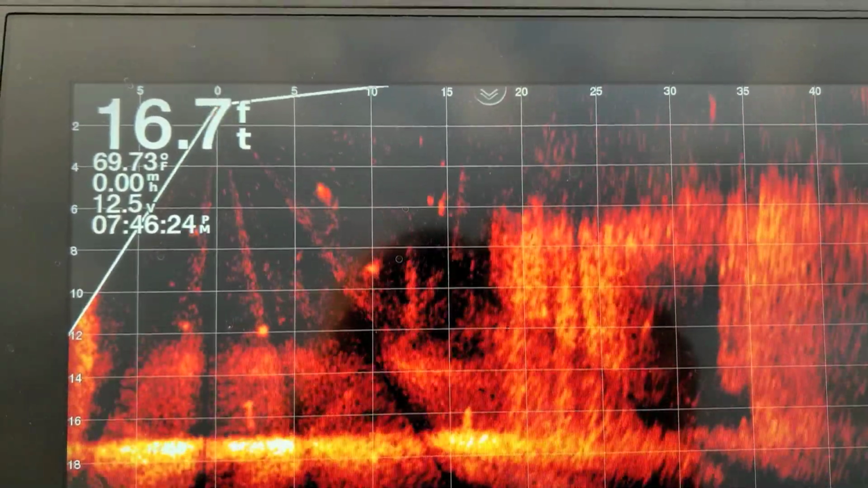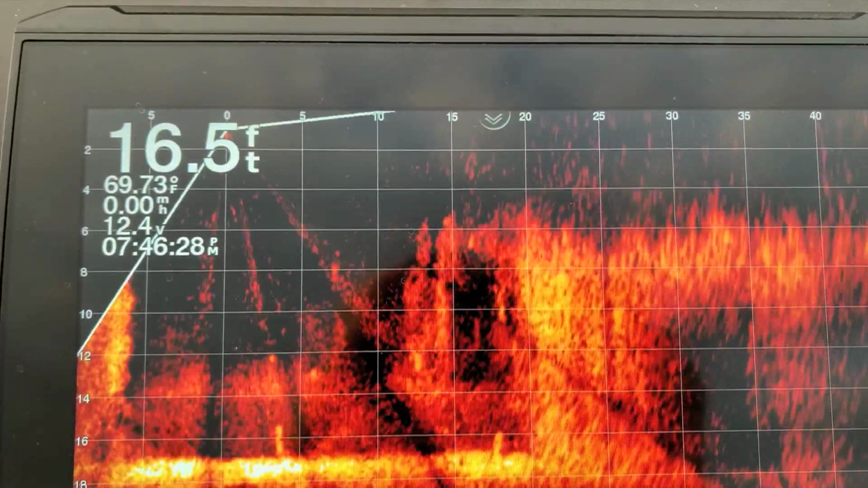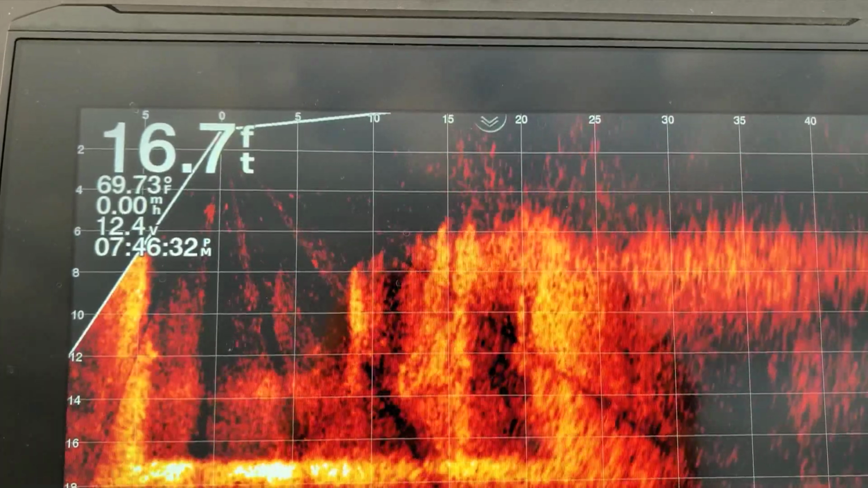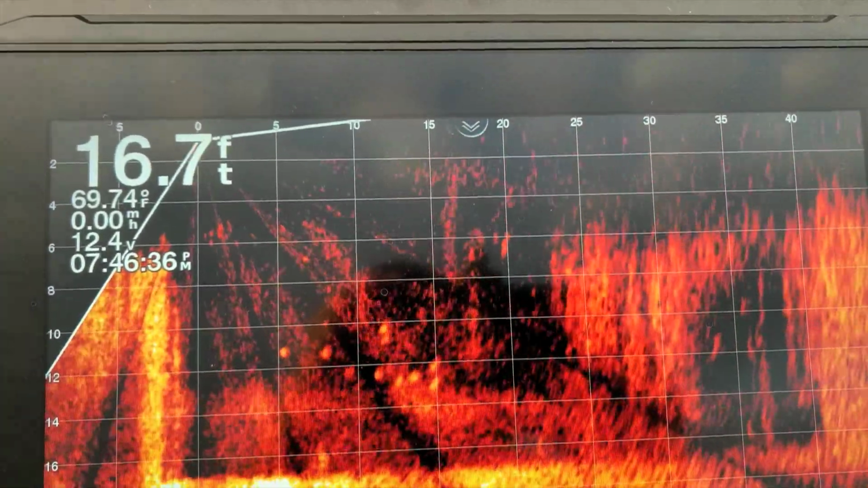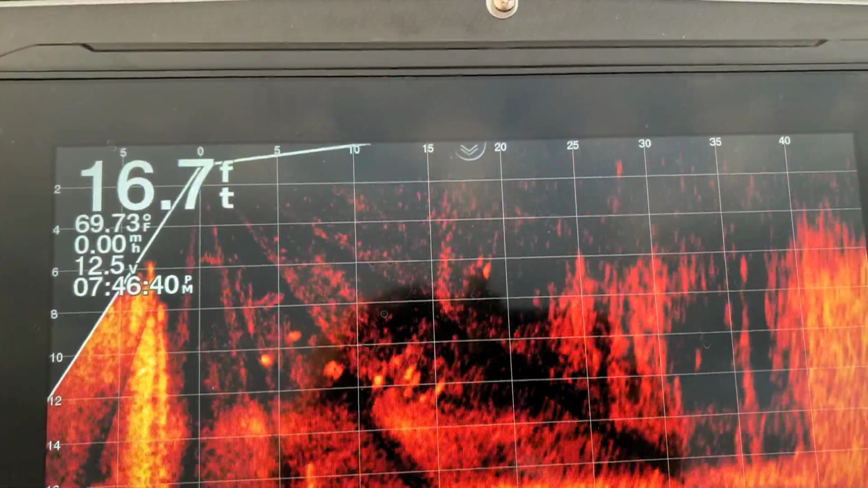Comes one, got him. See it? Big old crappie. Ah, he came off. Big old crappie. Is that cool? There's some more right there. See if I can get my bait in the picture.